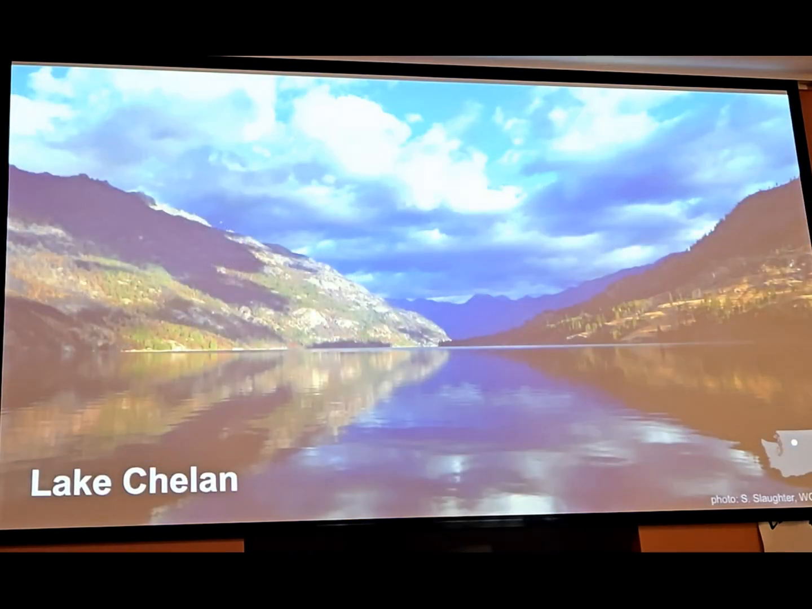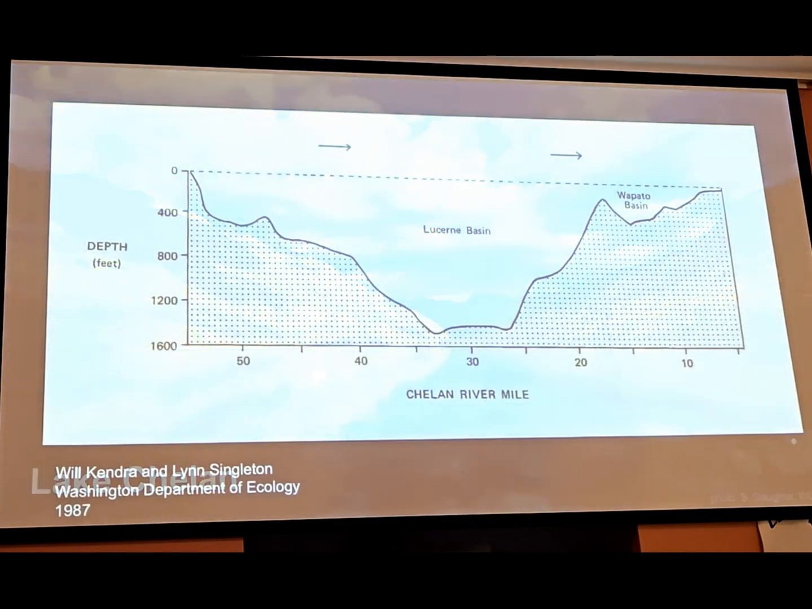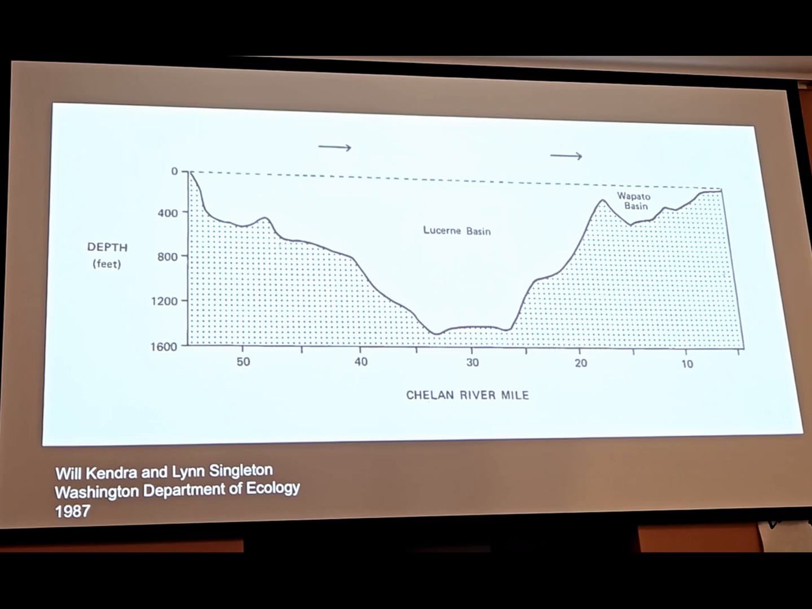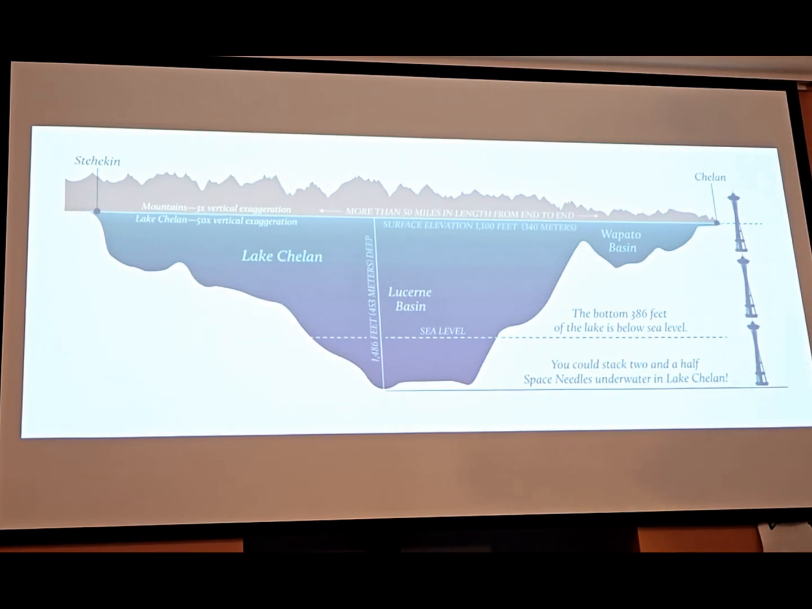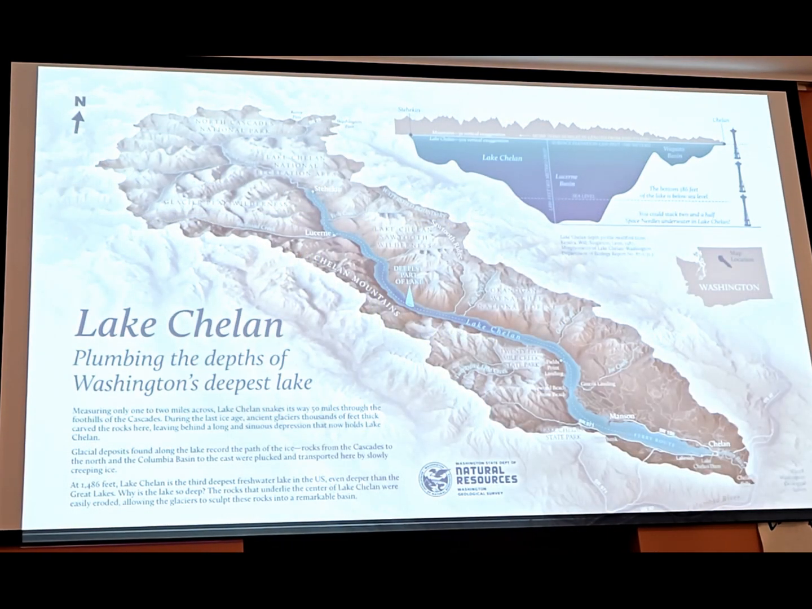So if we go just north of there, we find Lake Chelan. And Lake Chelan had glaciers carving it from both ends during the last ice age, and it left behind Washington's deepest lake. So this is a depth profile from a 1987 Washington Department of Ecology report. So we took this idea and made a new version of it for a map we were making. And we wanted a yardstick that people could recognize. So if you look closely over here, you can see Lake Chelan is about 2.5 Space Needles deep. And this is the map that it went on of the lake.